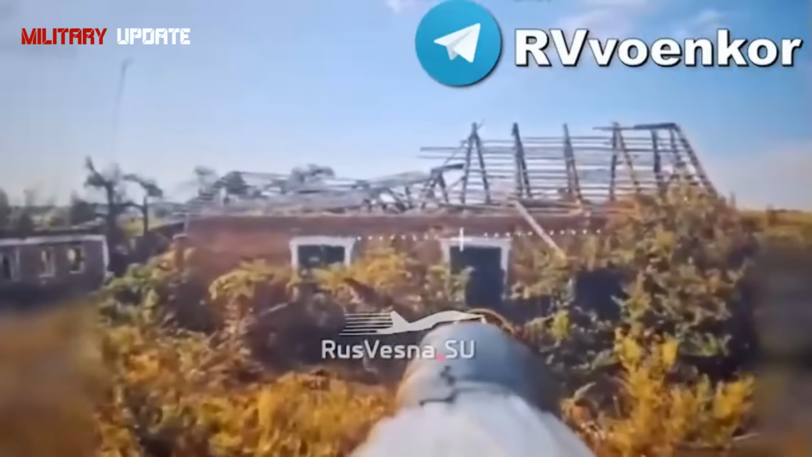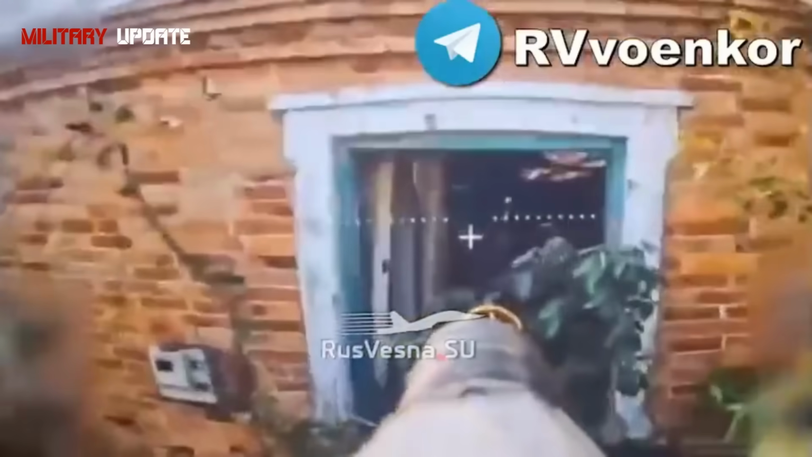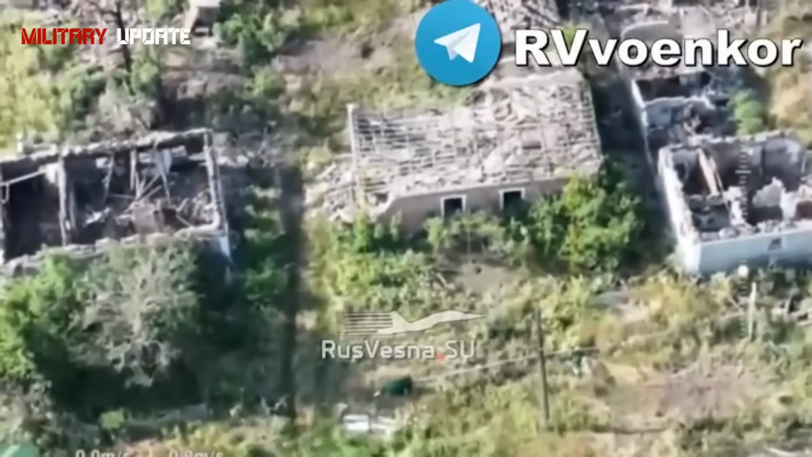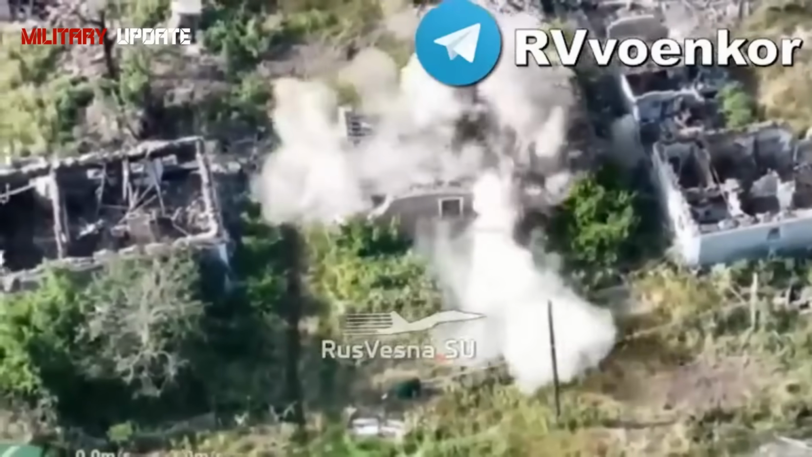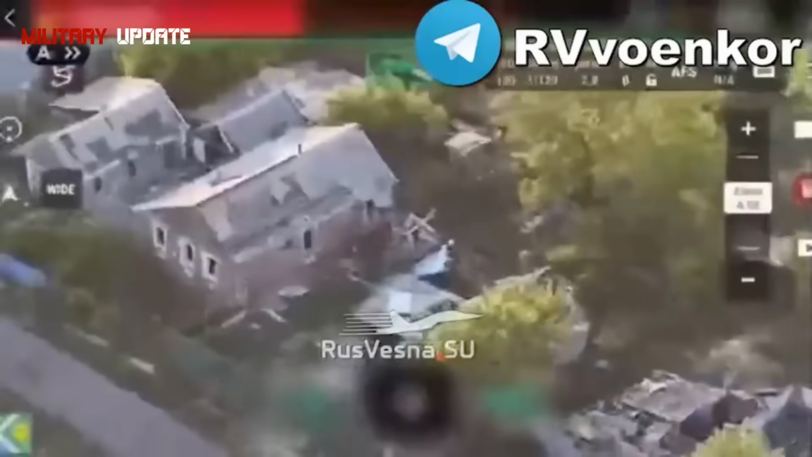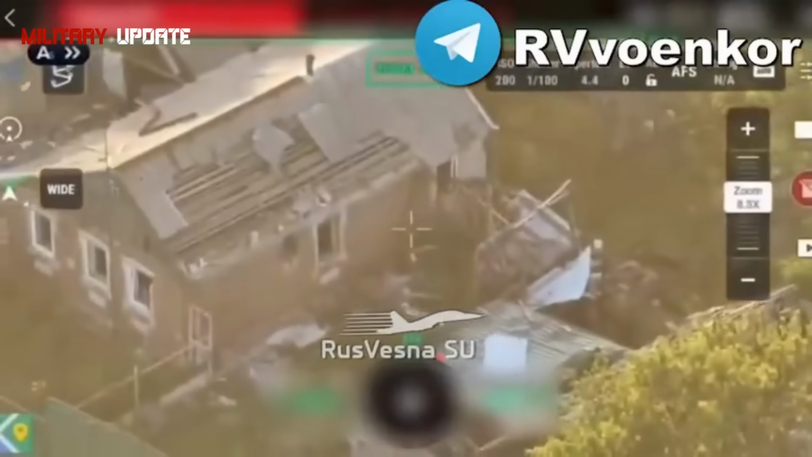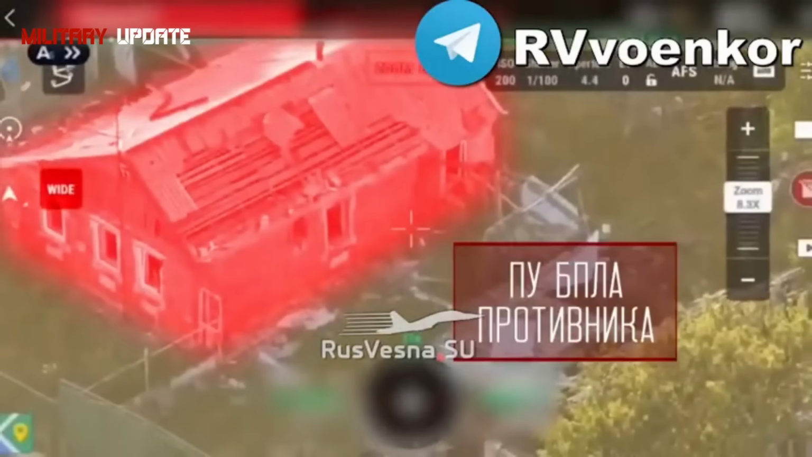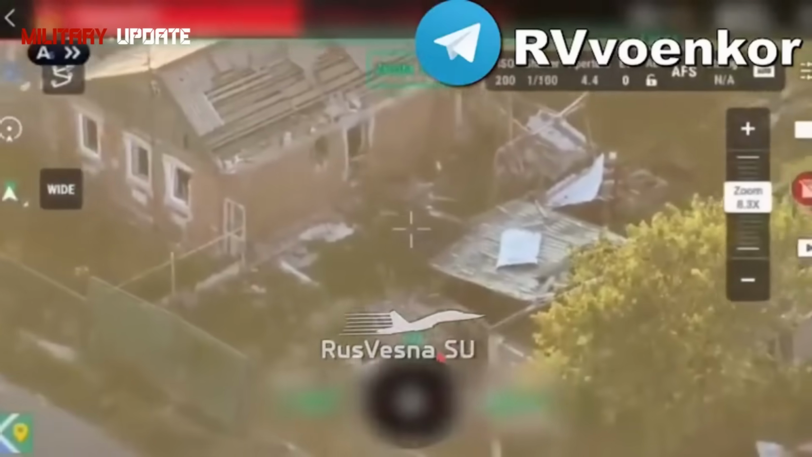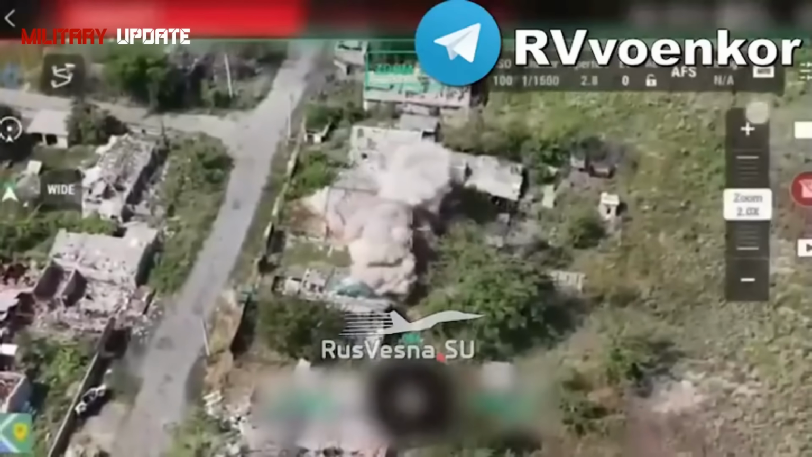Operational tactical aviation, attack drones, missile troops, and artillery of the Russian groups of forces inflicted damage on a military airfield, a UAV production workshop, a UAV training center, and temporary deployment areas of Ukrainian troops and foreign mercenaries in 142 areas. Air defense systems shot down 1 Neptune long-range guided missile and 236 fixed-wing unmanned aerial vehicles. In total, since the beginning of the special military operation, the enemy has lost